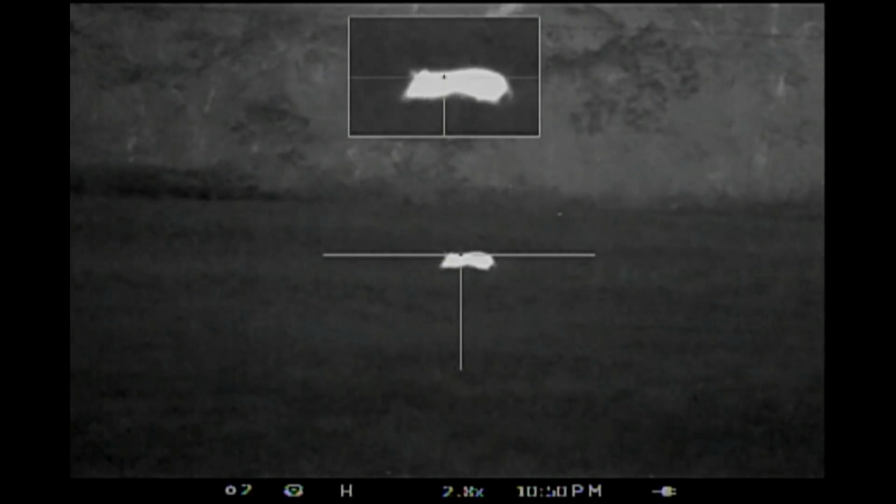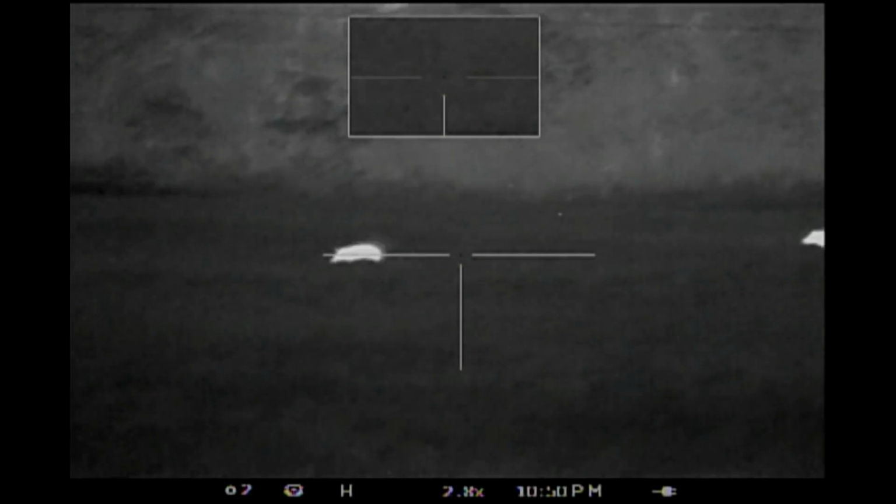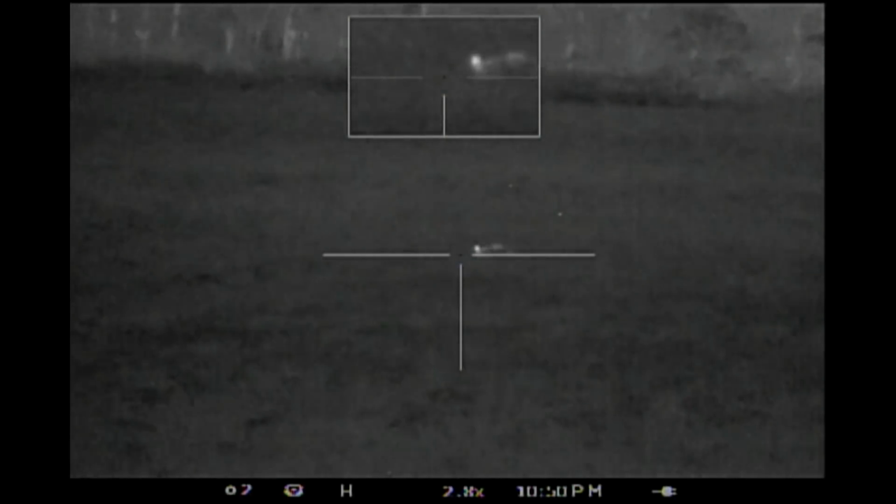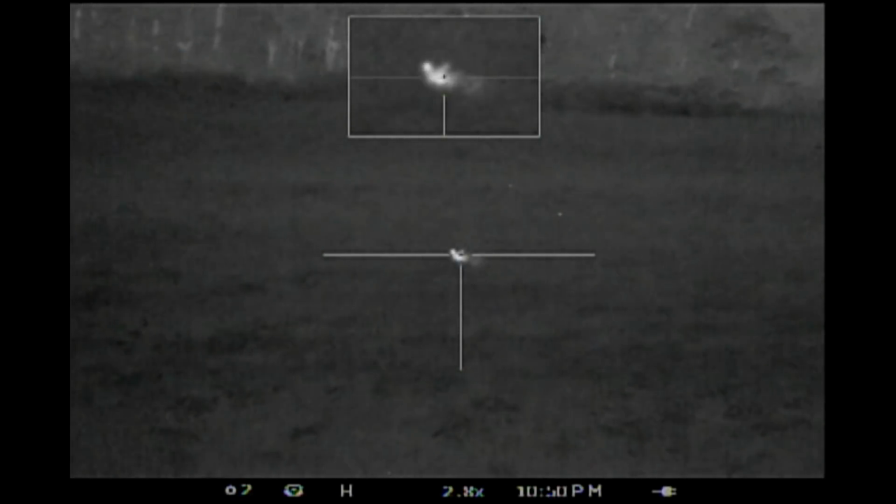The hogs here are eating the winter wheat, and you can see a coyote creep in at the edge of the picture. At that point I didn't notice it, but as I scan over here I do notice it. And there I've identified it.